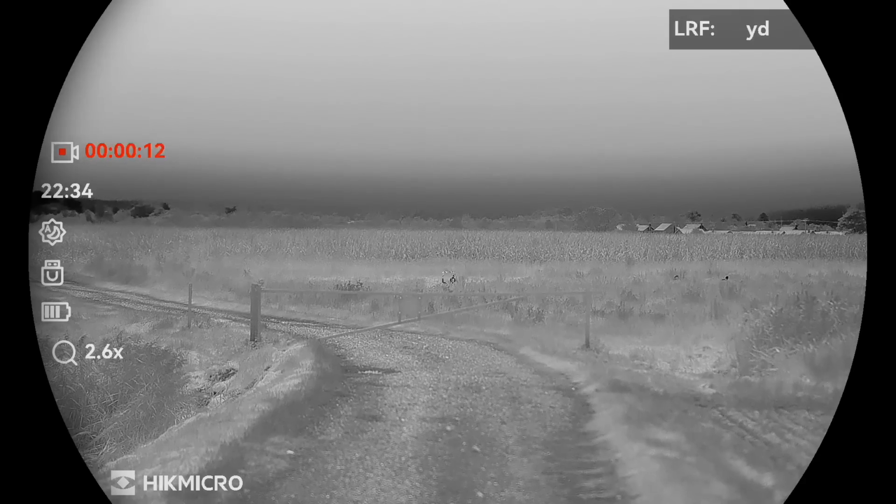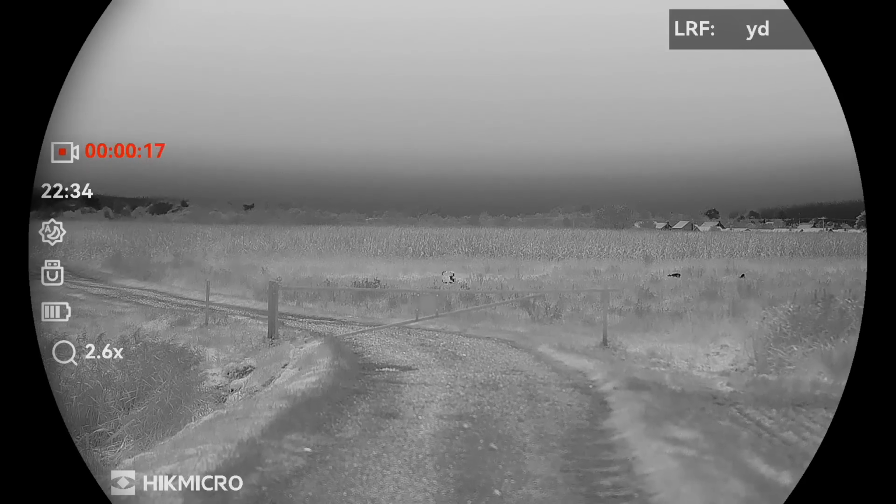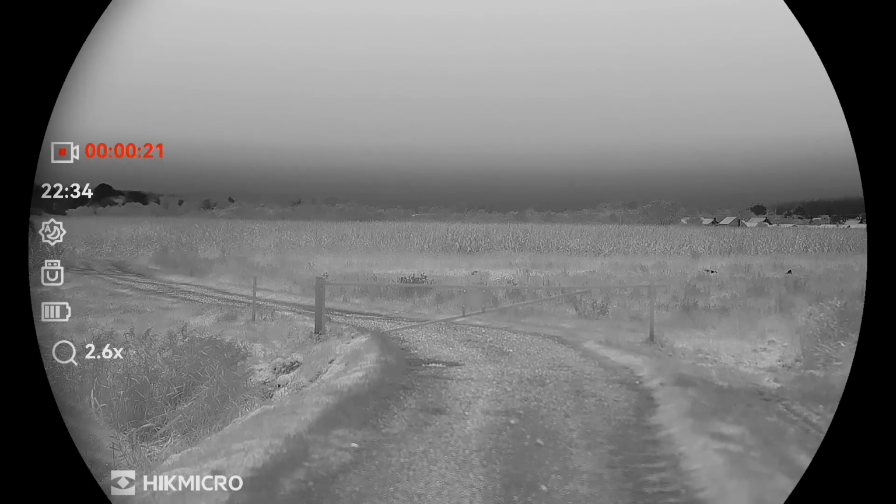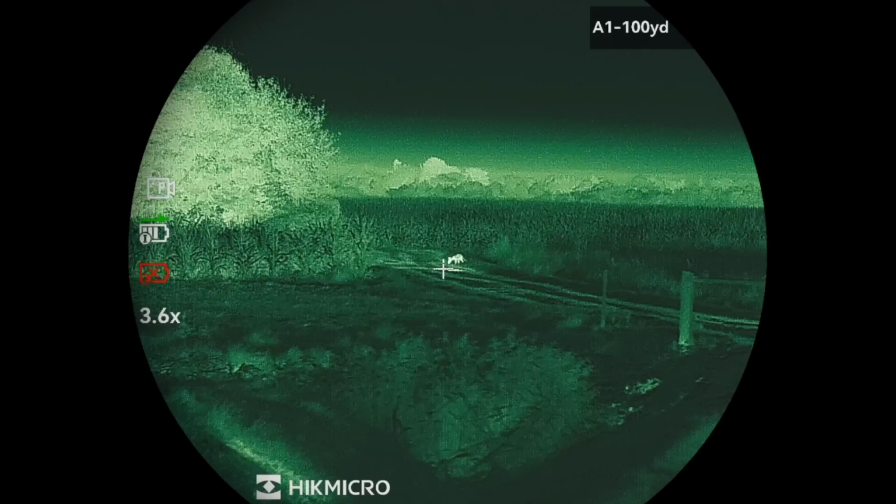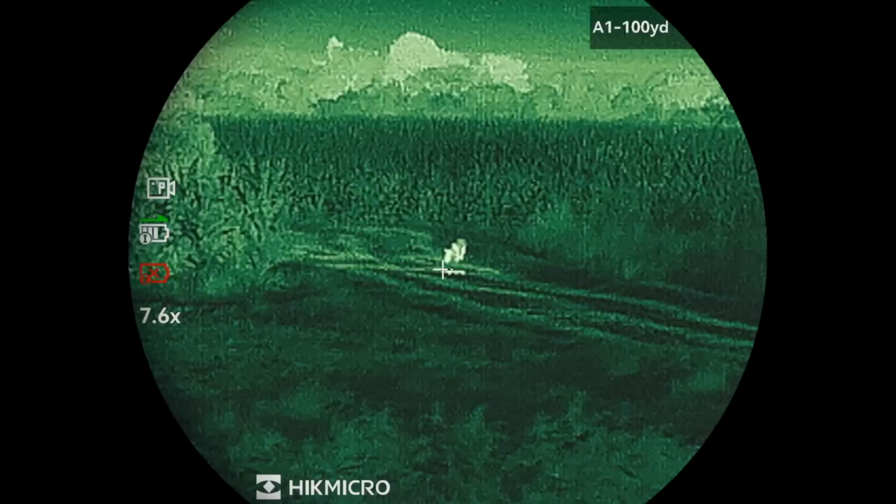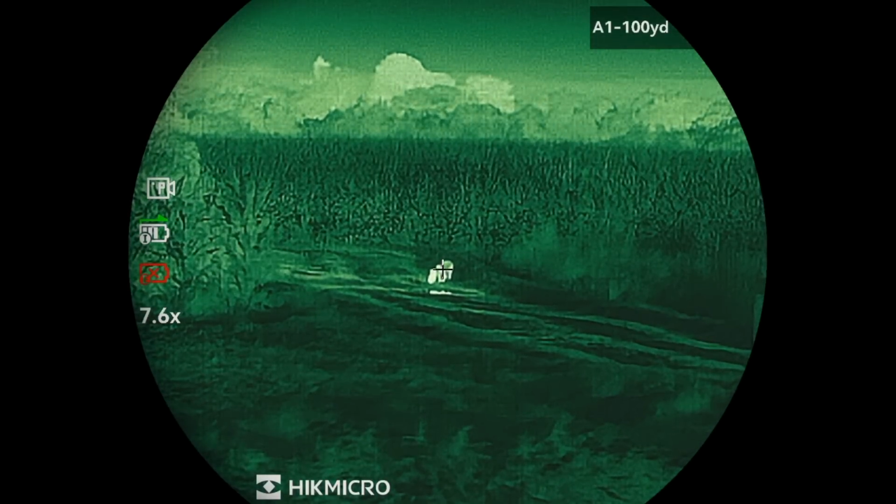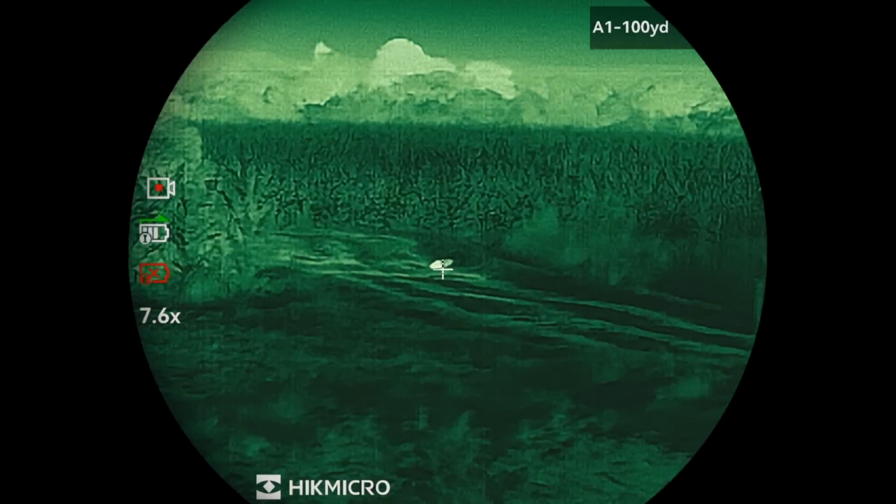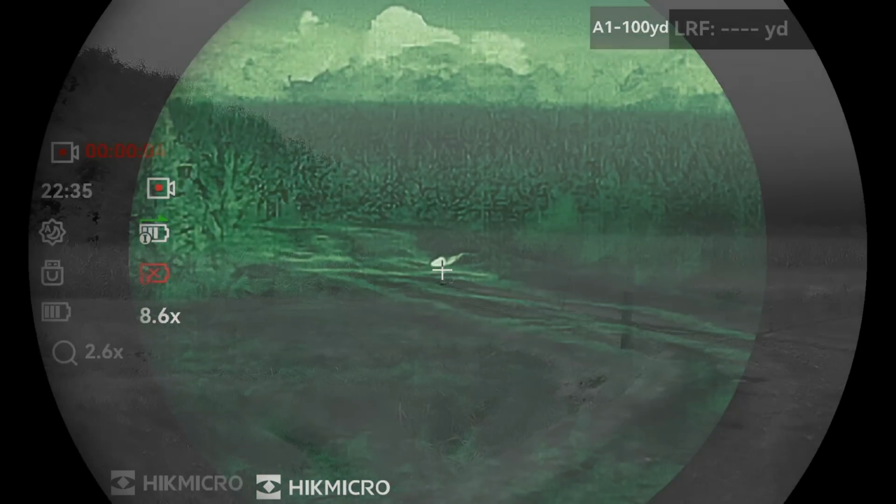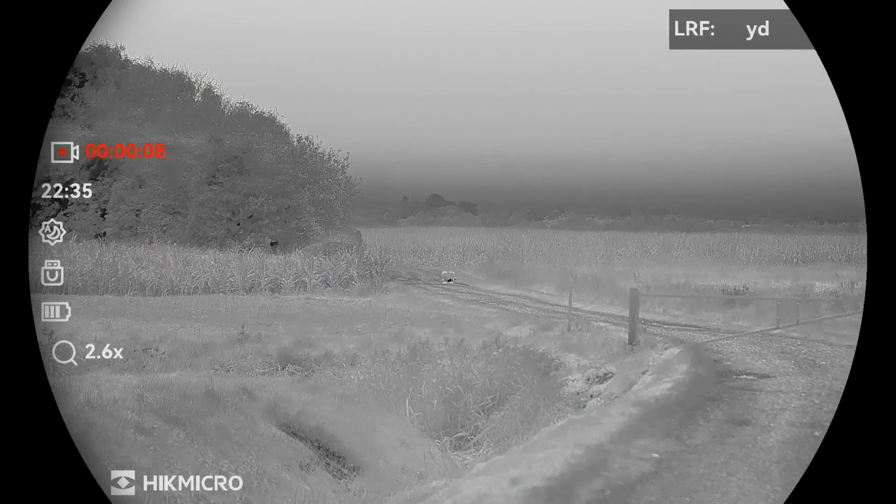The fox, at around 200 yards, startled by the muntjac, was about to come onto the farm track, so I got ready on the rifle. That's 174 yards.